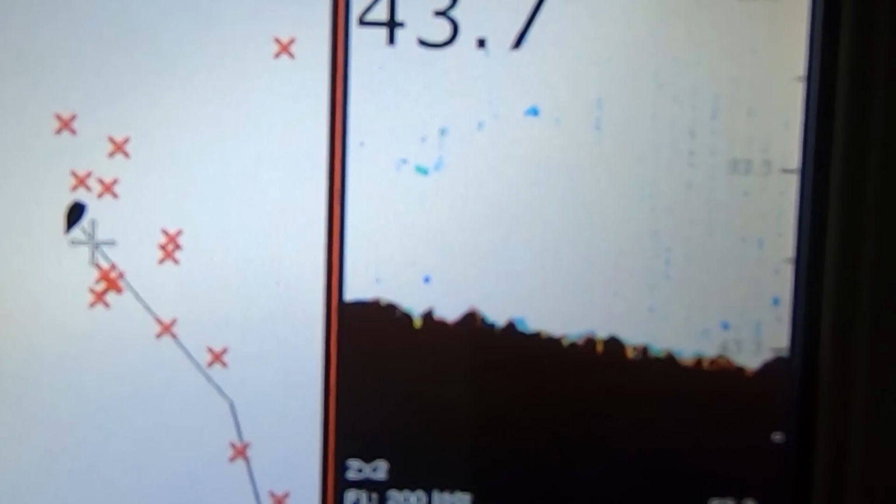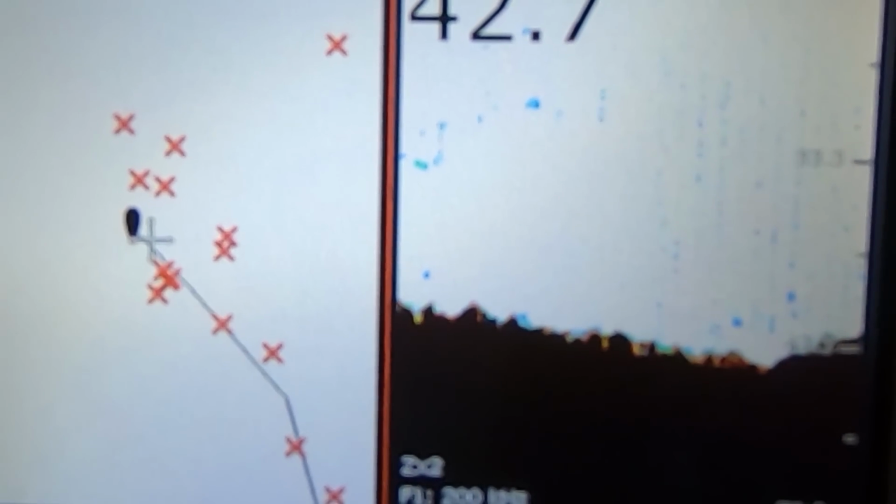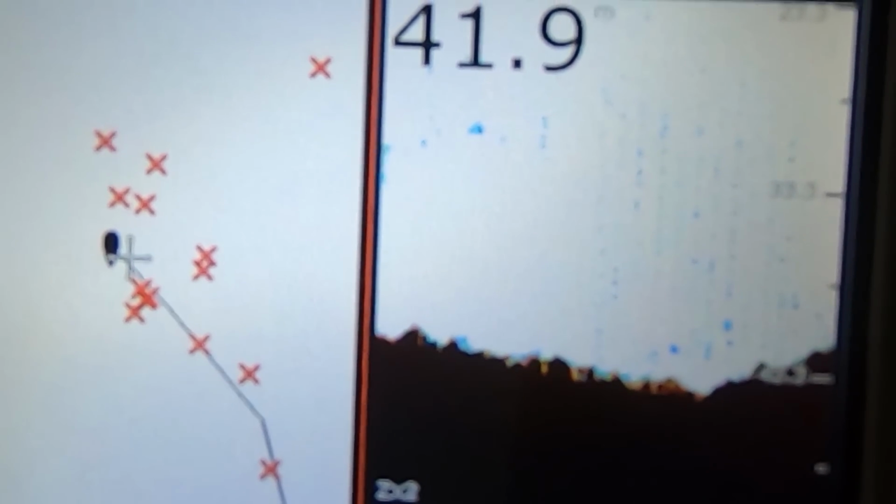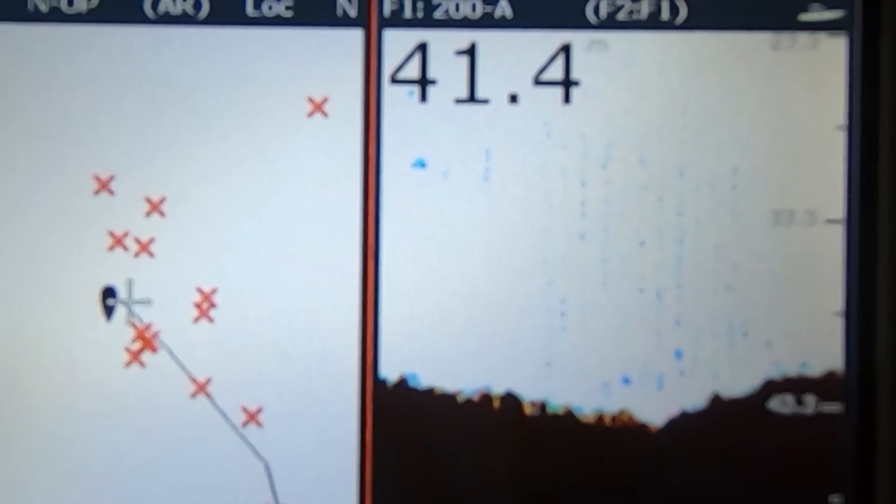Here, I turn around and drive back towards the lump from another angle, so you'll see the bottom rising up again here. While there's no good shows of fish on it, this is what we look for, and we'll show you some bigger shows of fish later in the video.